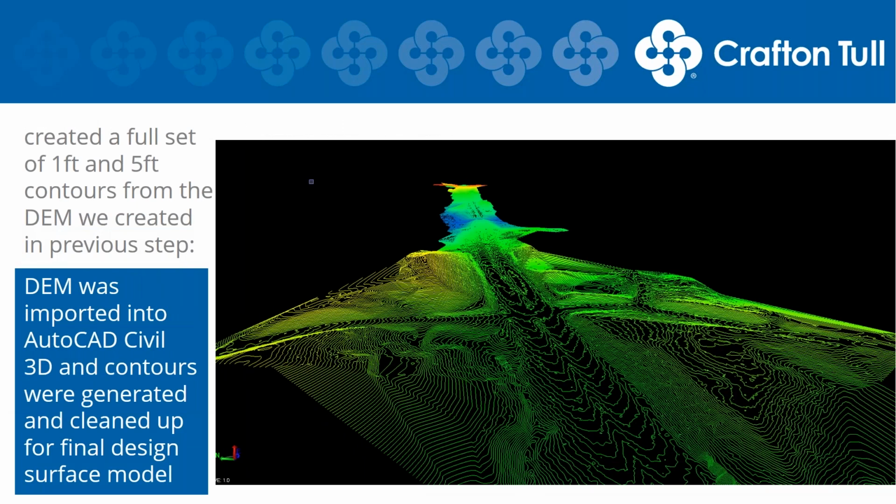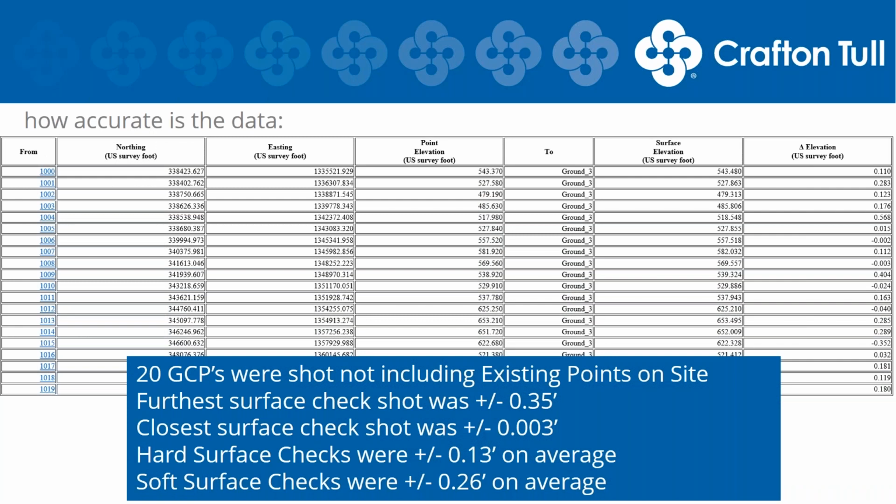So this is a full set of 1-foot, 5-foot contours that were created from the elevation model in the previous step. And these contours can then be dumped into your design software of choice, whether it be AutoCAD, Autodesk software, MicroStation, to build your actual TIN file or your set of contours that you're going to design from. This is kind of a key component that we generally provide to all of our clients, whether they ask for it or not, just to give them a little peace of mind.